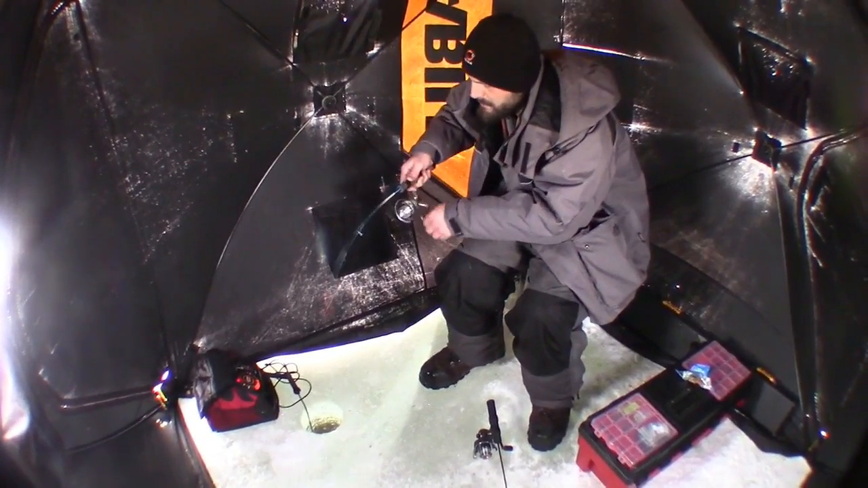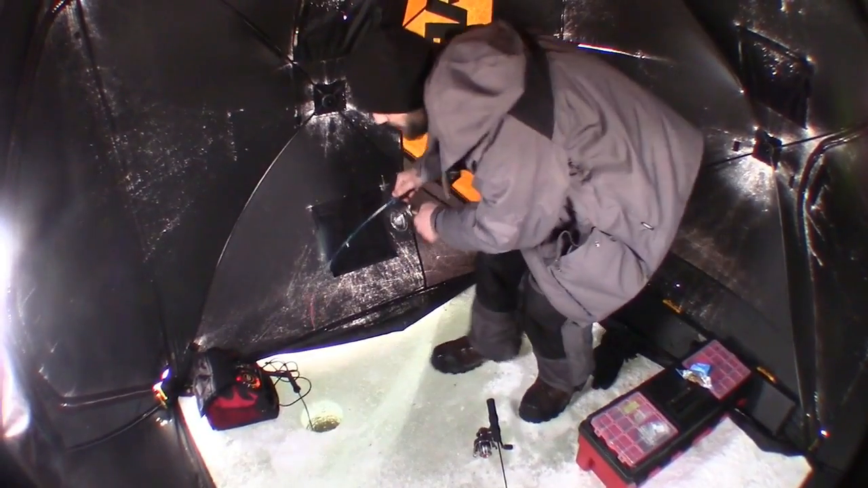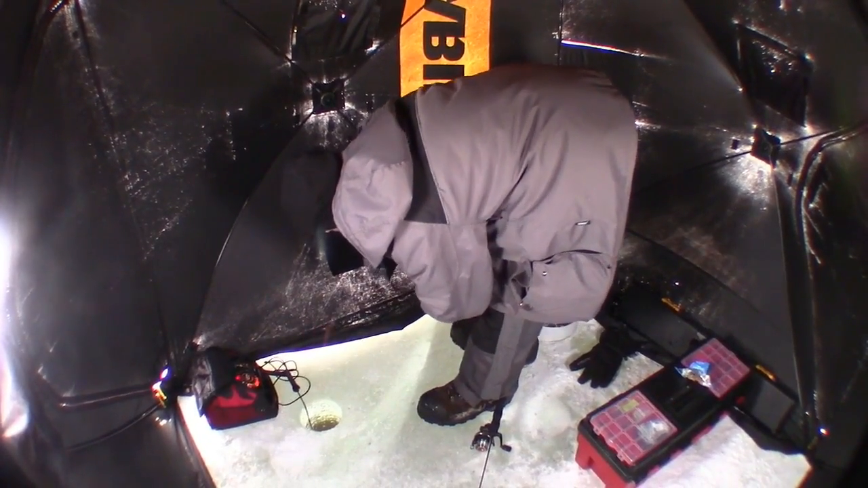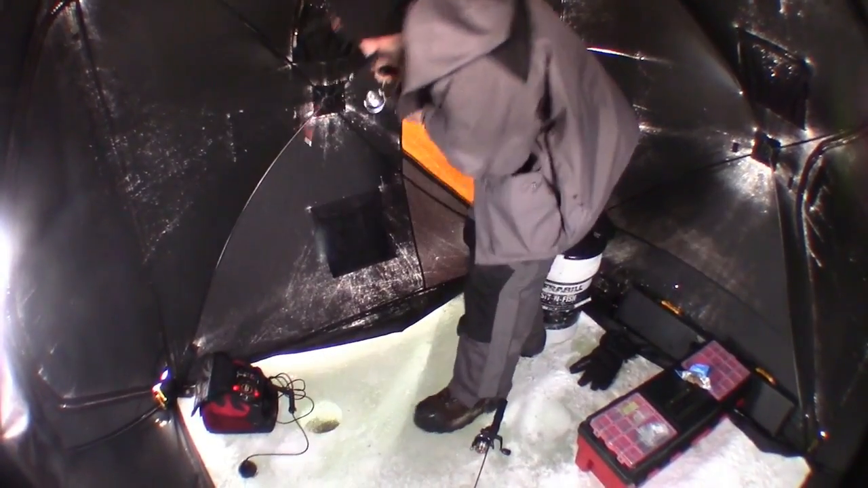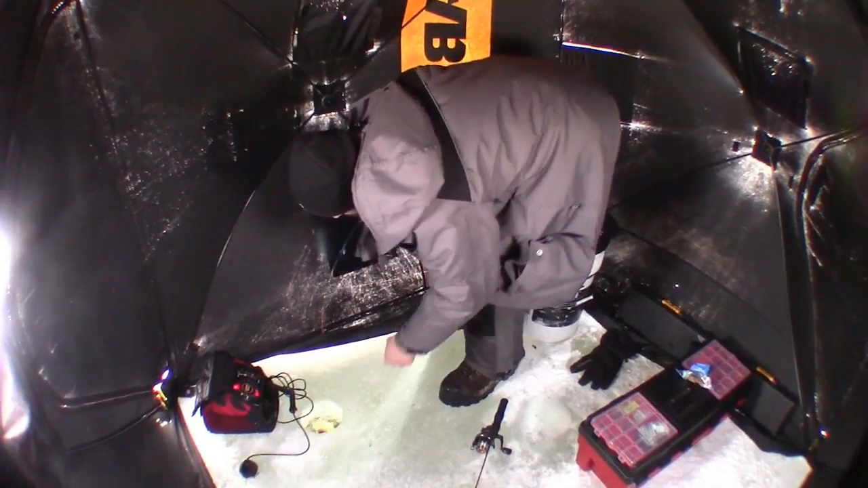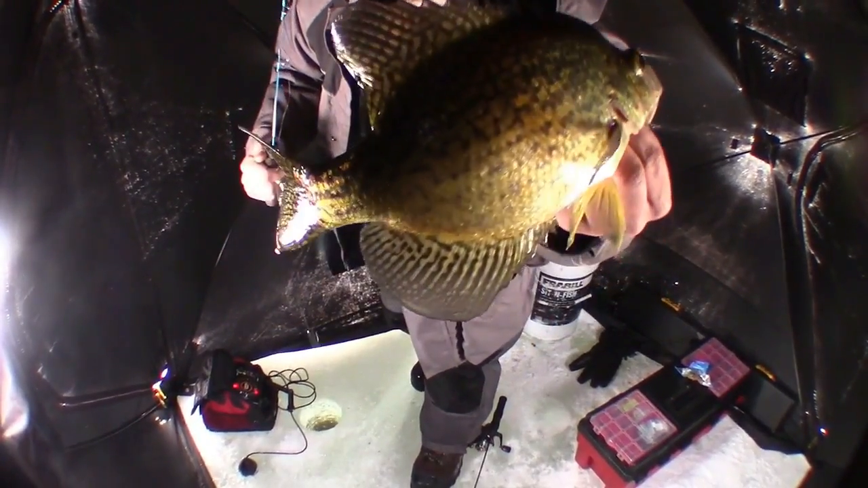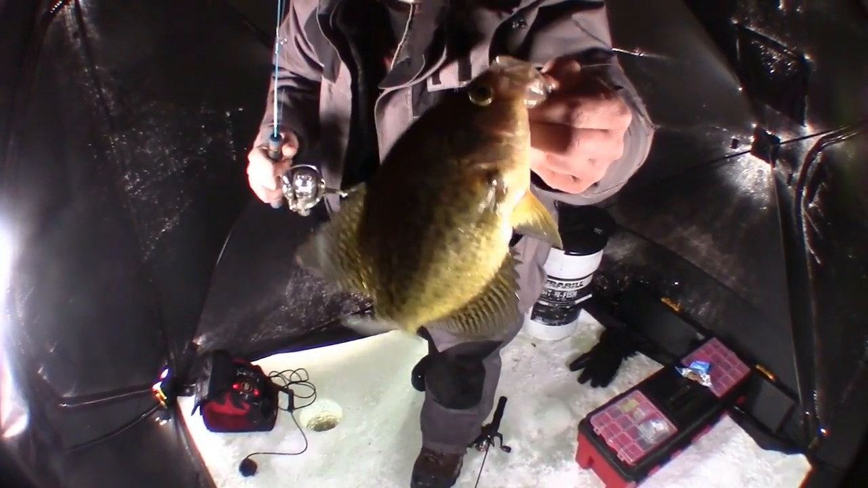Well, that feels like a little bit better fish. Alright. Well, that's more the size that we're in here for. That's a good 11, 12 incher, maybe.